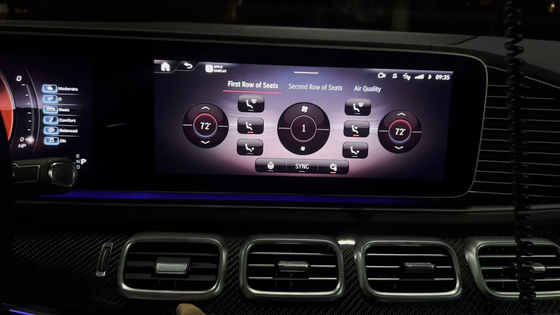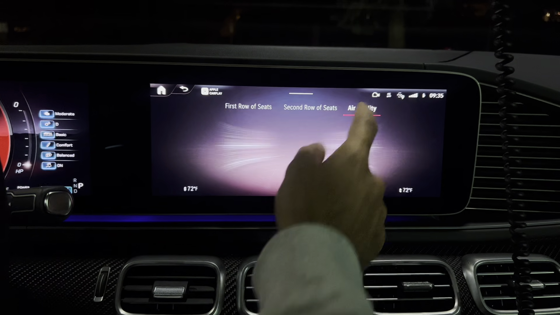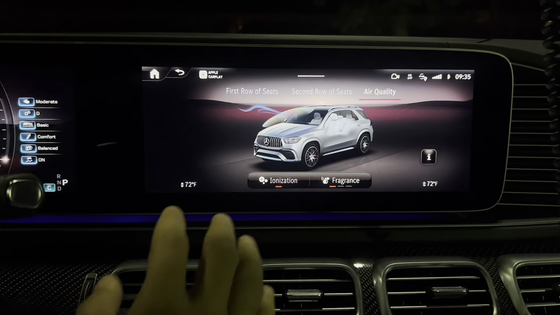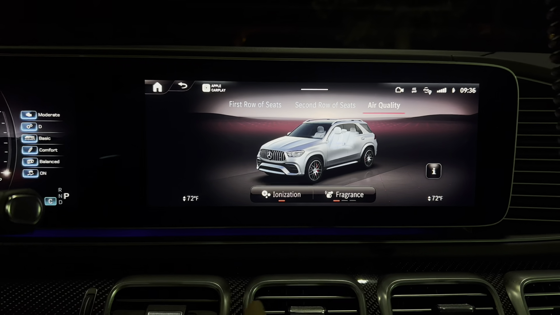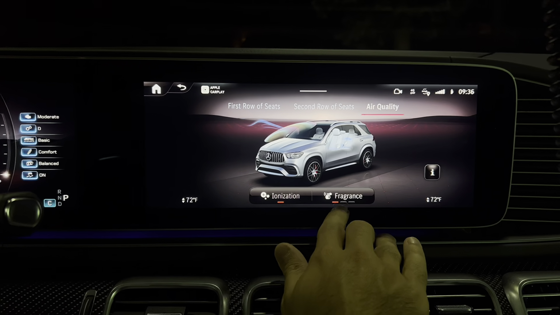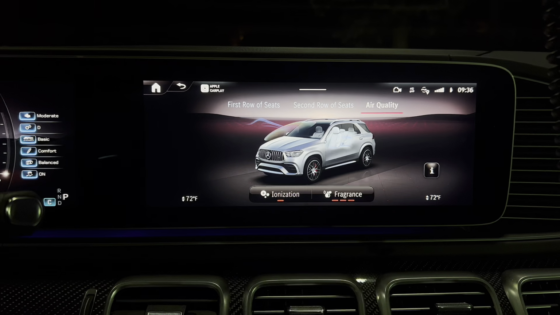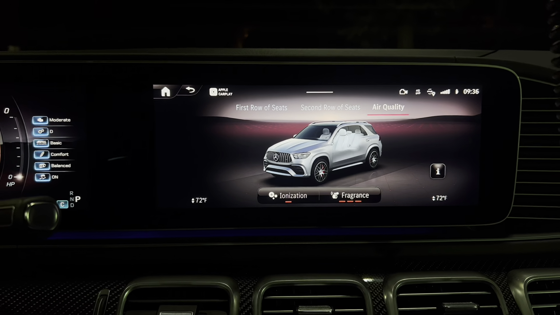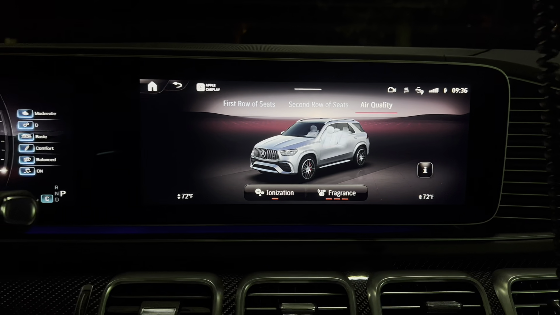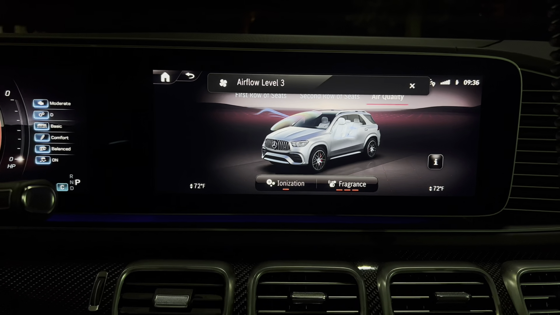What about the air freshener? How do you control that? So you would go to air quality. This car is built in with an ionizer, so when you are driving, it will give you fresh air inside of the car. And then you also have the fragrance on. We have that at 1 bar, so we could turn that on to 3. It'll start pumping that fragrance out. Does it pump it with the ventilation? Yep. Wow. Maybe if I put it up, maybe you could smell a hint of it.